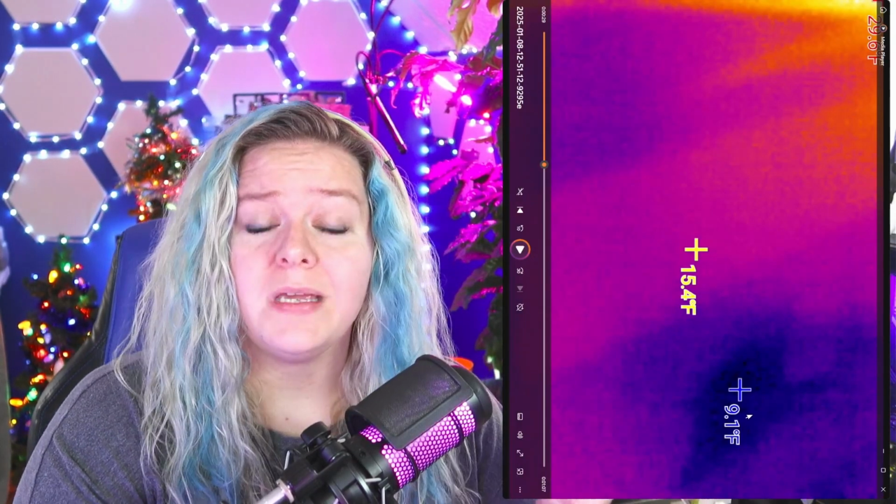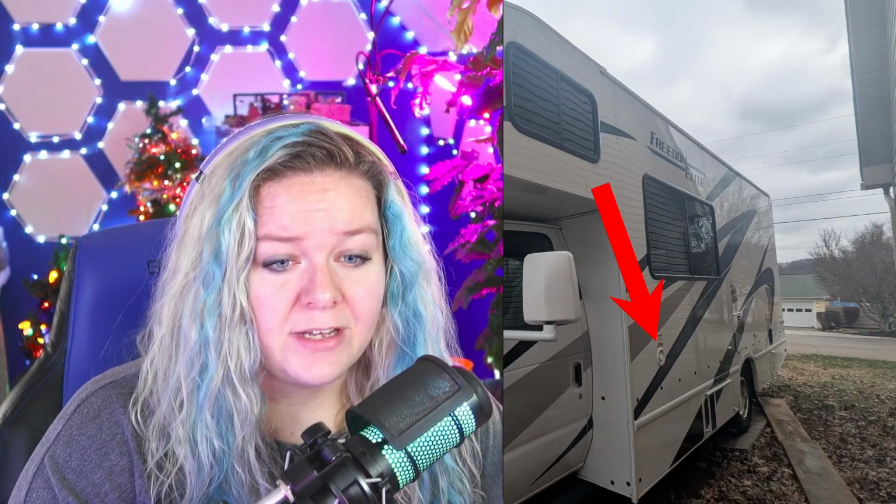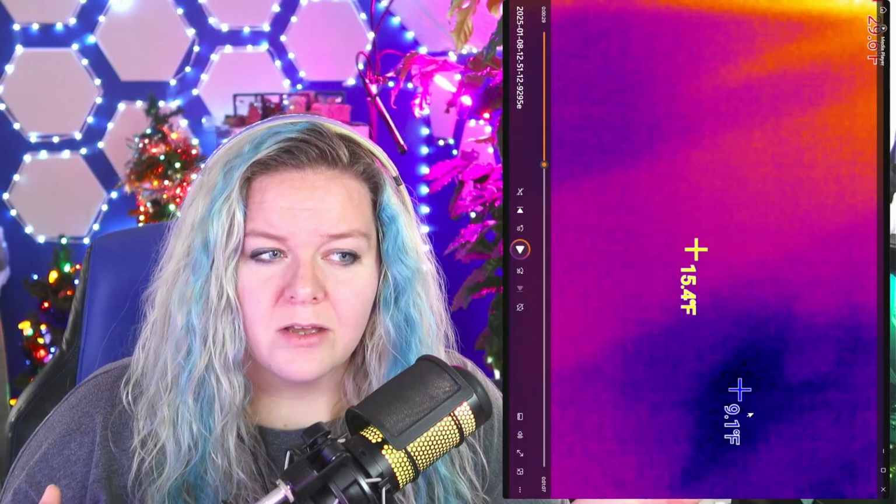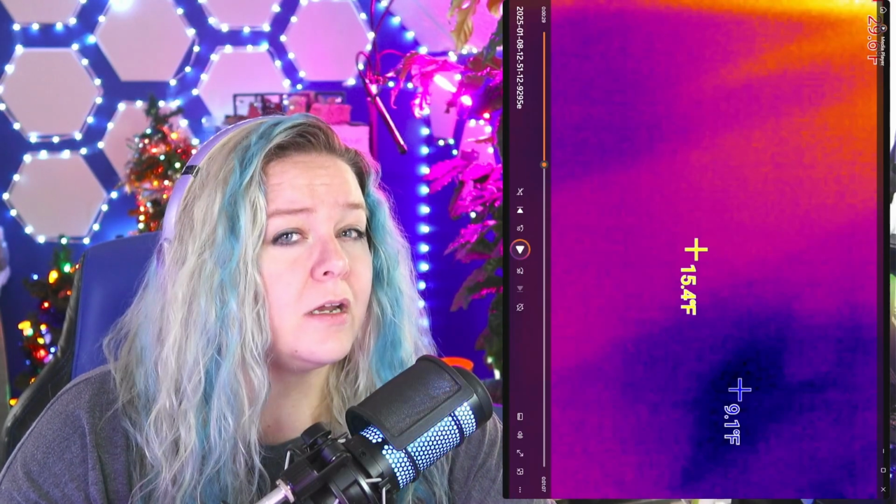We also have a very dark blob here, and in this case, dark means cold. I believe that this is where our potable water intake valve is. I'm not sure why it's colder than everything else. I think it might be the nature of the plastic versus the fiberglass shell that's on everything else, or it might be that because that area is under the dinette seat, the heat from the inside of the RV isn't actually getting under the seat to be leached out. The tank is definitely empty at this point. If you have a theory for why there's a very cold spot around that inlet, I would love to hear it.